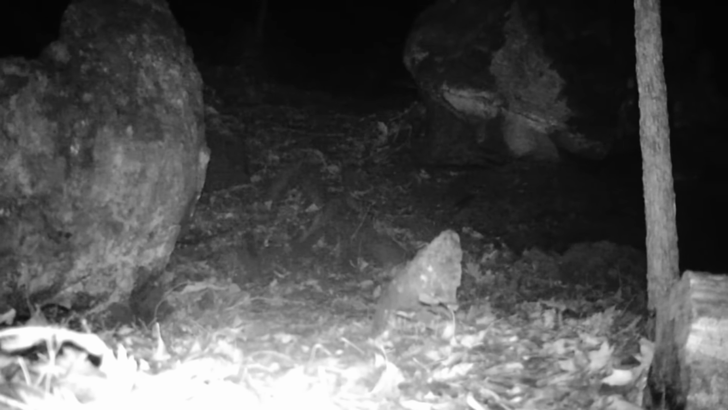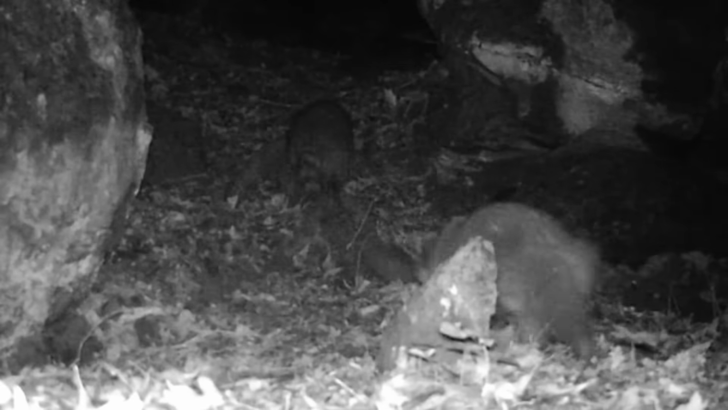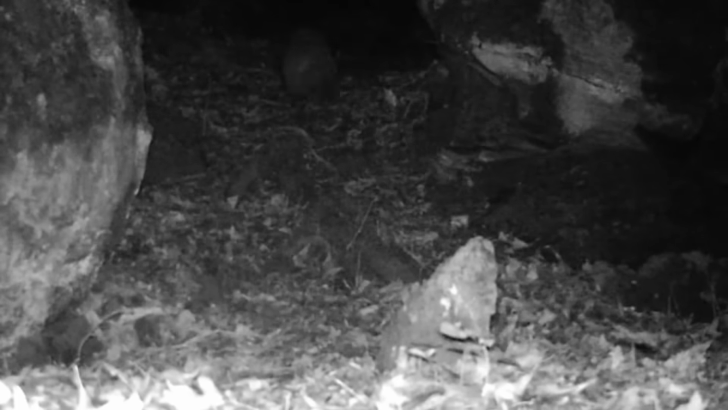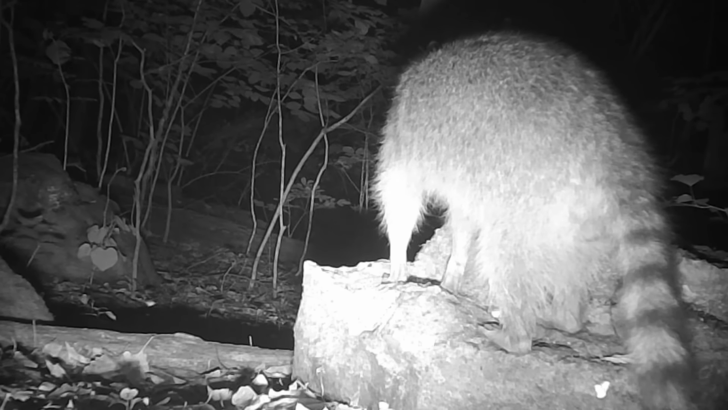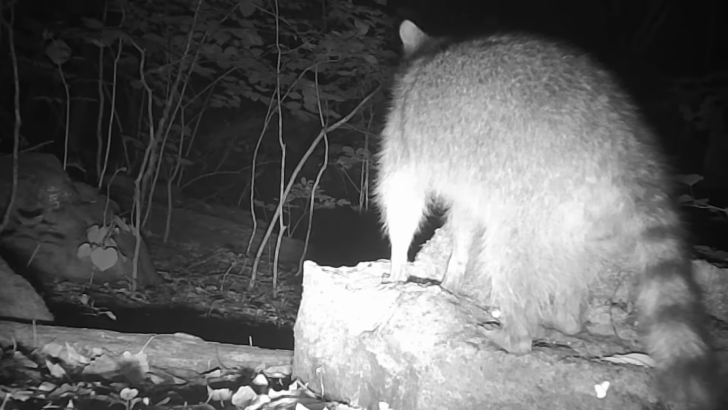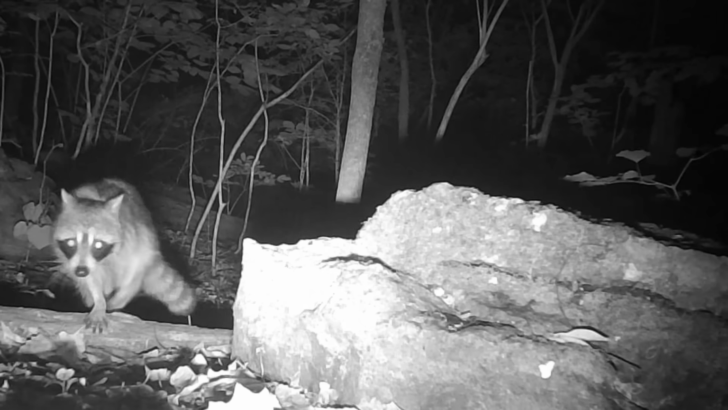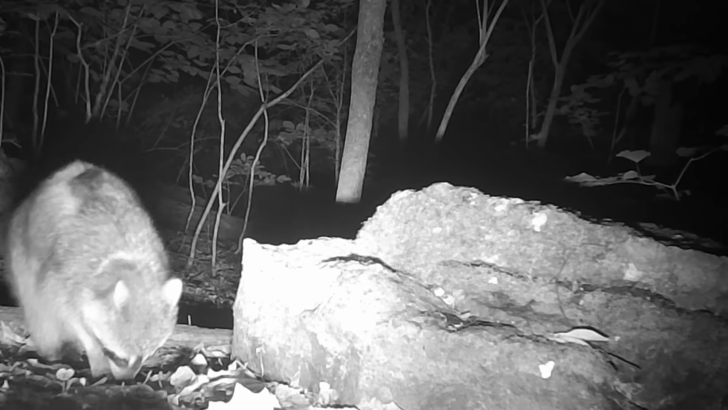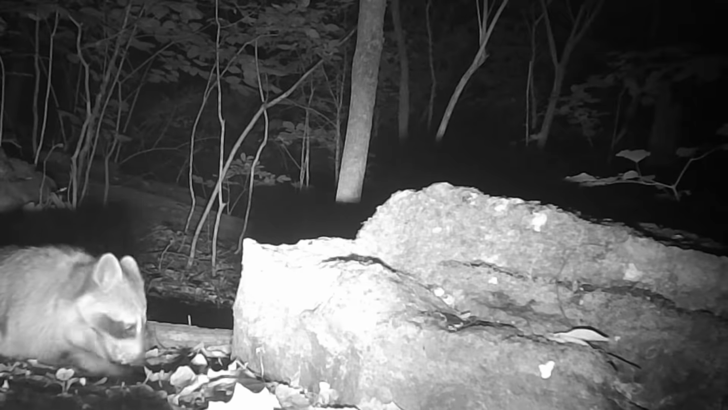And there's at the cut a possum passing through. And a skunk. Rainy night. And the coon gang moving through. And at the log, I have no idea what this coon's up to. But there's old Scar moving through. He's healing up good.